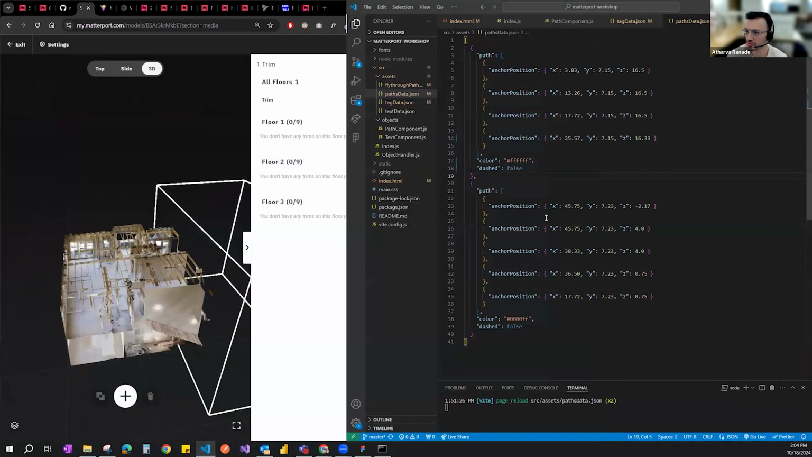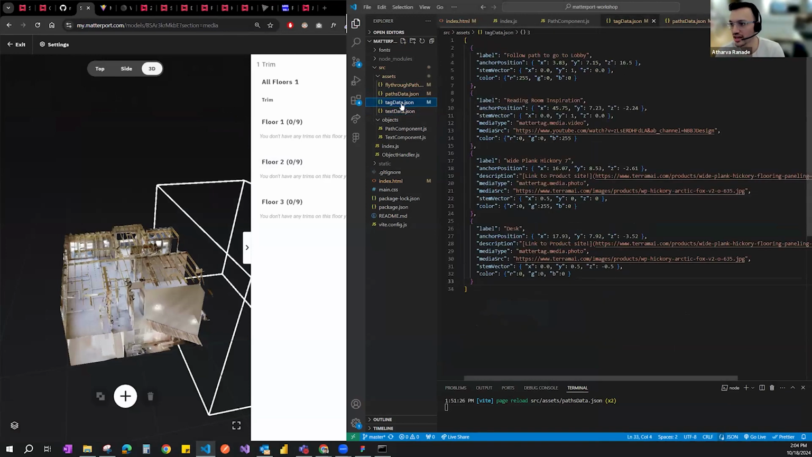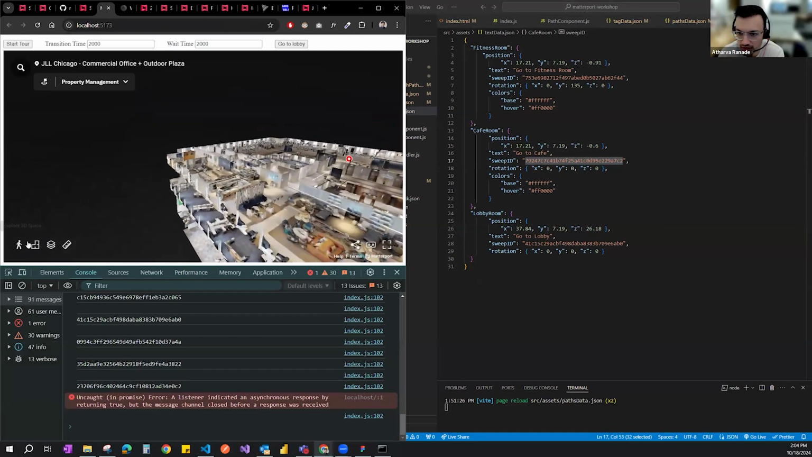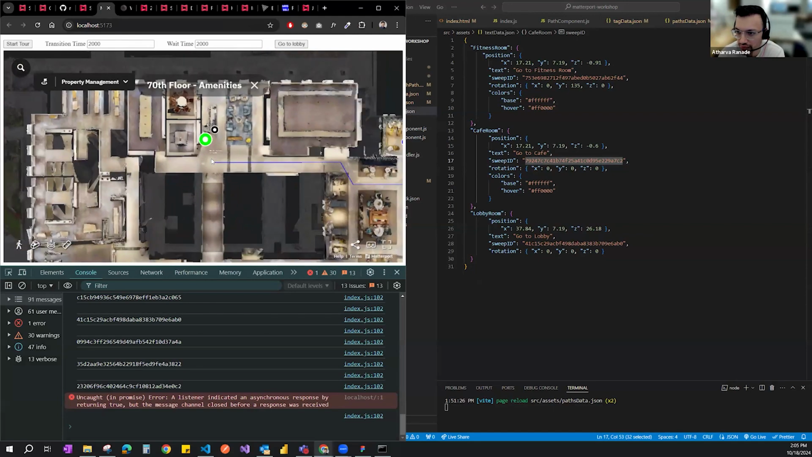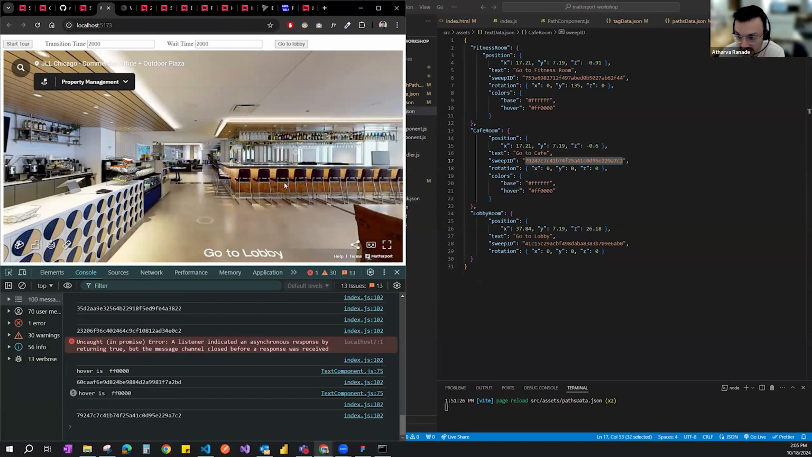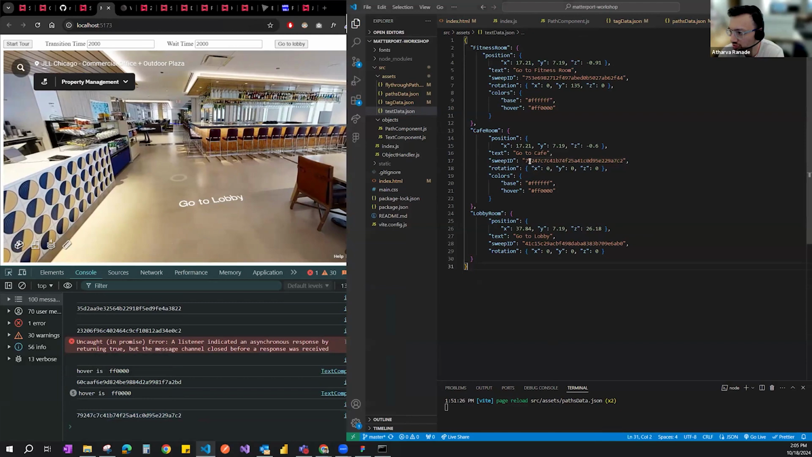Okay, so the last one is just adding text. This is basically the same as adding the path, except that we're adding some additional information, which is the sweep ID. What this sweep ID will do is that when I'm in plan and I click the text, go to cafe, it brings me to this sweep, which is 7947.